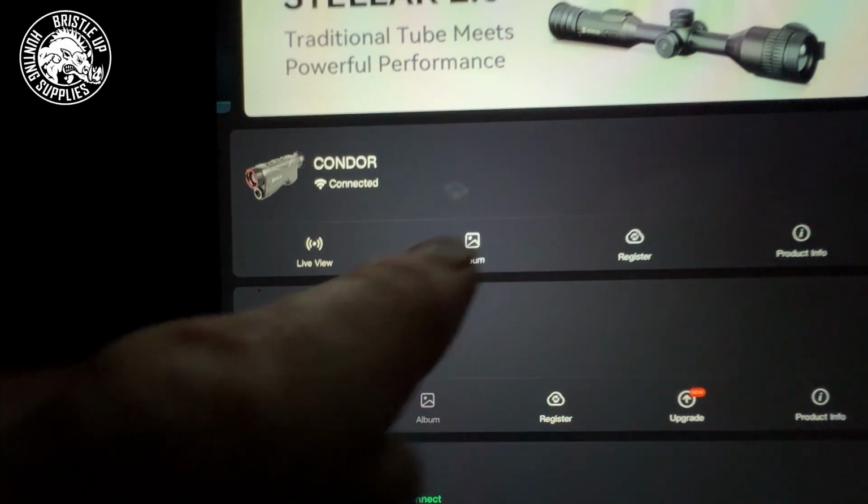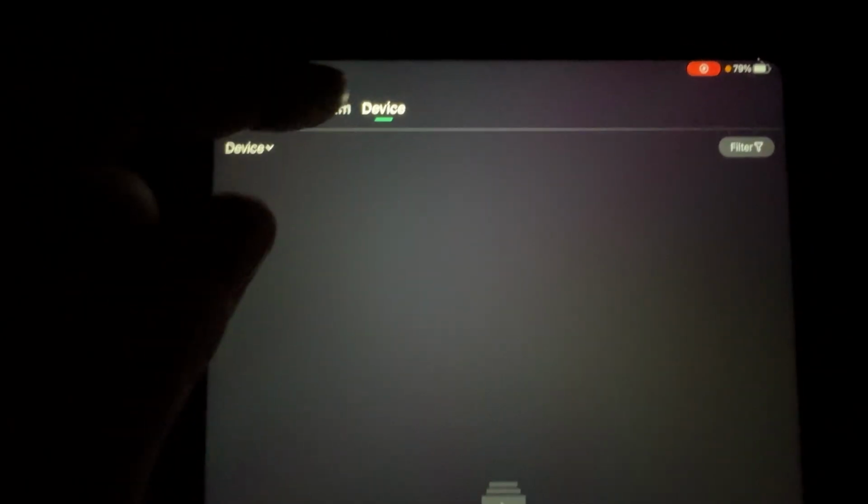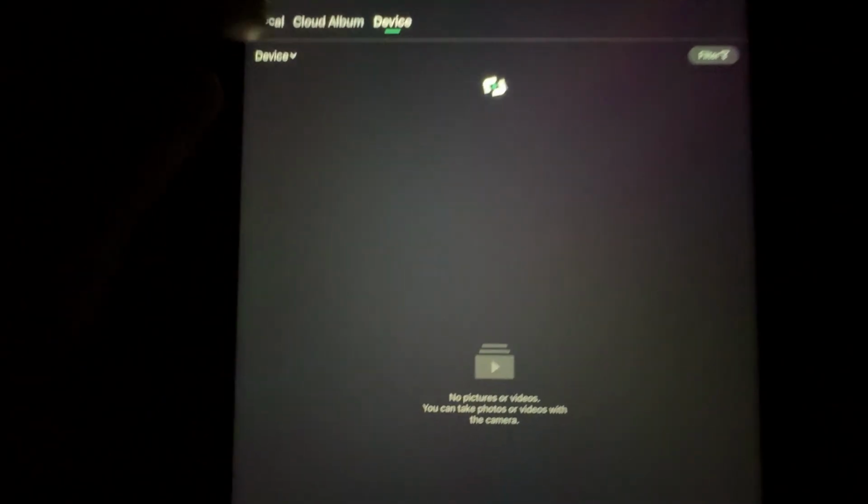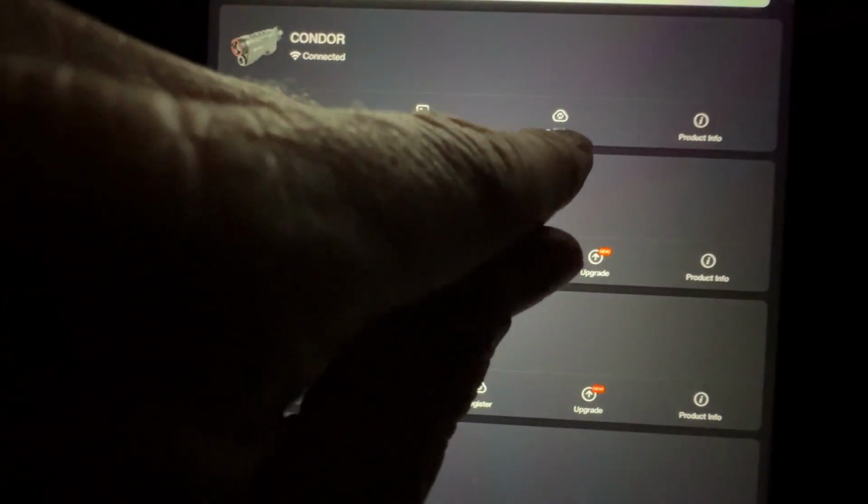Now we can click on Album, which will show us the different options for this particular device. So this will allow us to see the recordings that are saved on the device, and as you can see, we've got none saved on this device at the moment. And then we've got Local, which is all the media saved on the app, and we can also store stuff on the cloud. Going back again, we can register the device and we can see product information.